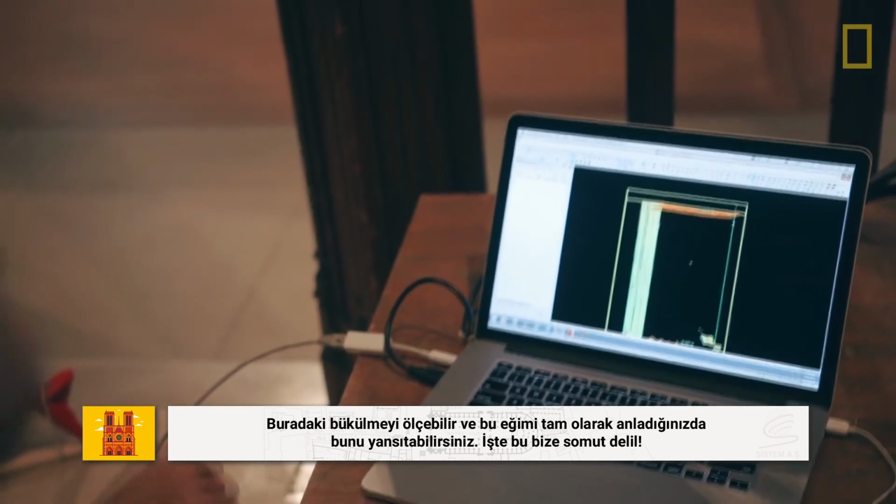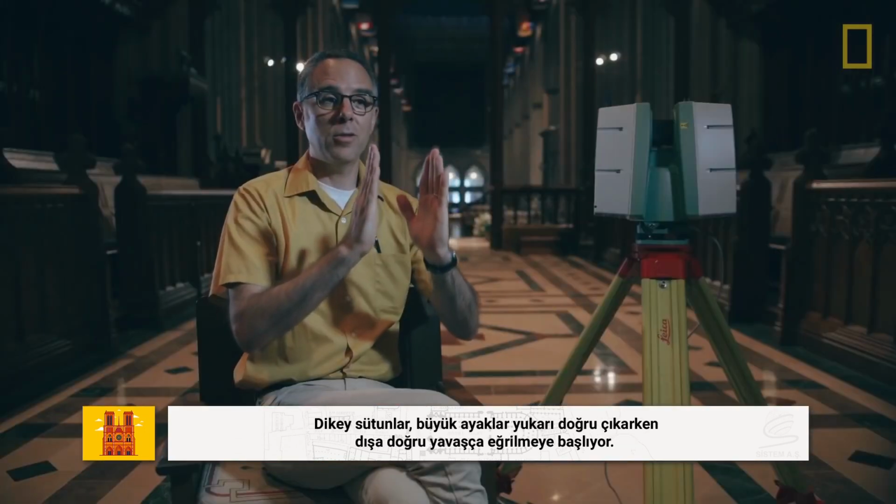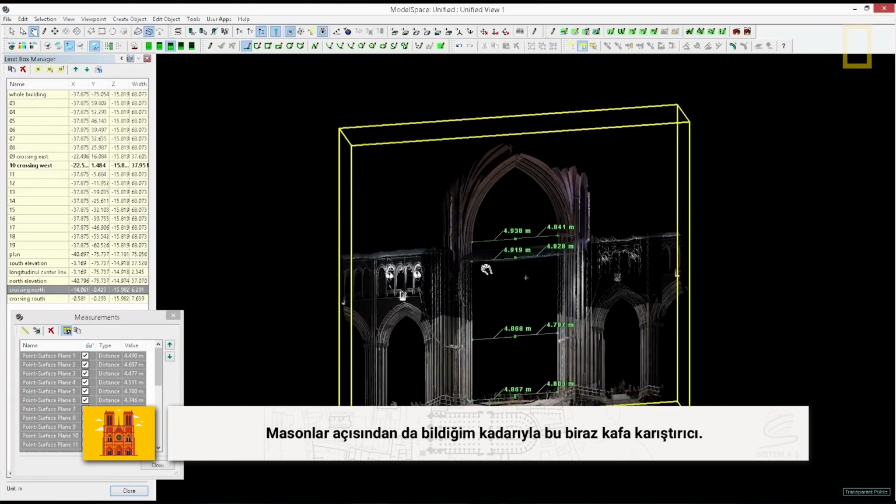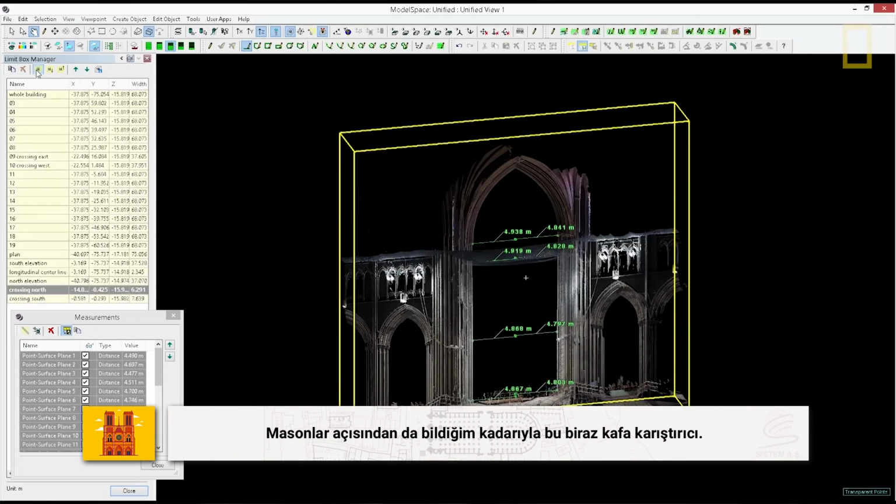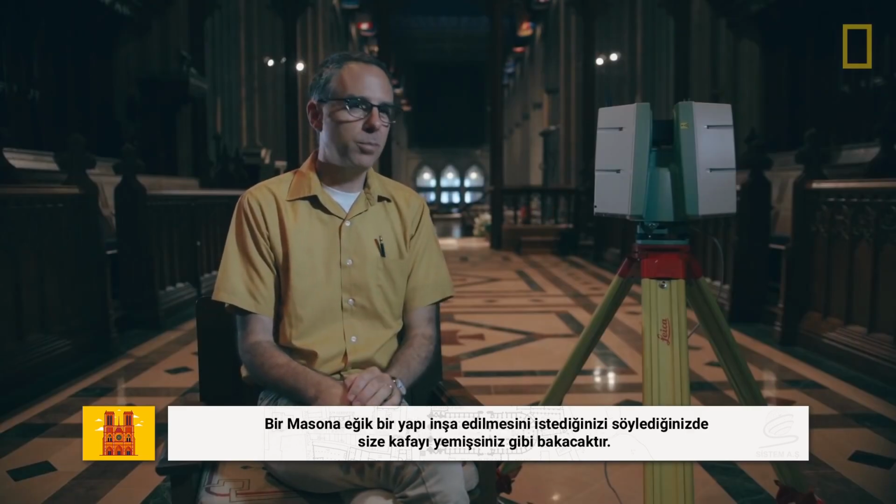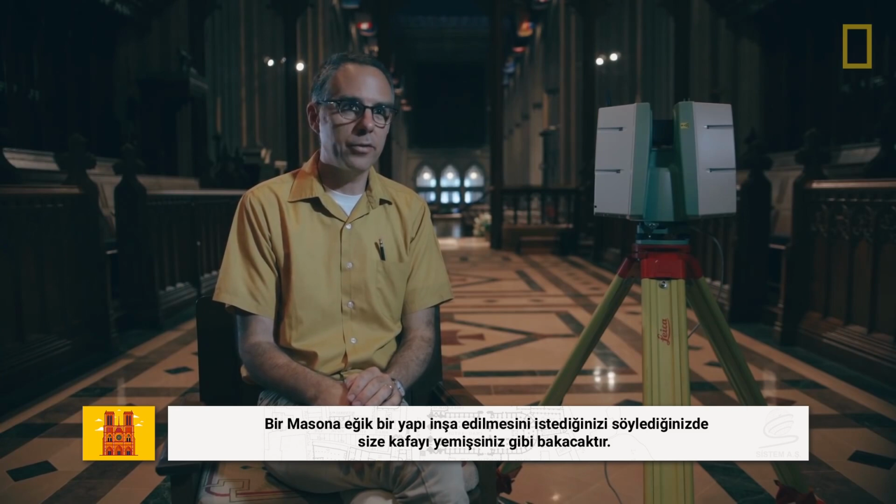That's the smoking gun. The verticals go up, the great piers go up, and then they start slowly to bend outwards. Now, to put this in perspective, it's a bit of a head scratcher as far as a mason is concerned. You ask a mason to build something out of plumb, he'll look at you like you're nuts.